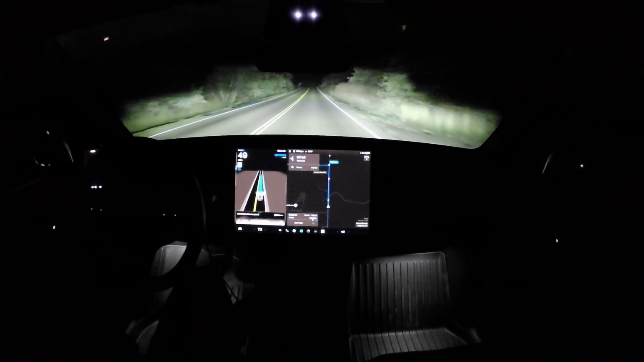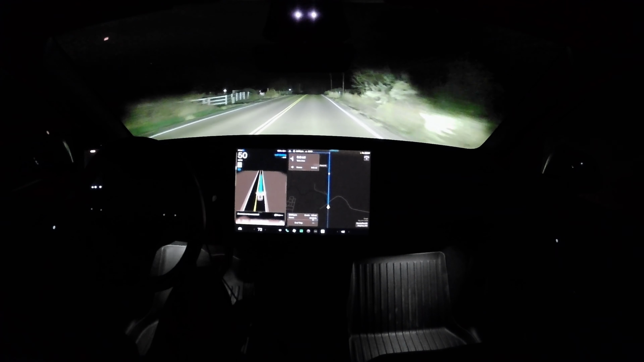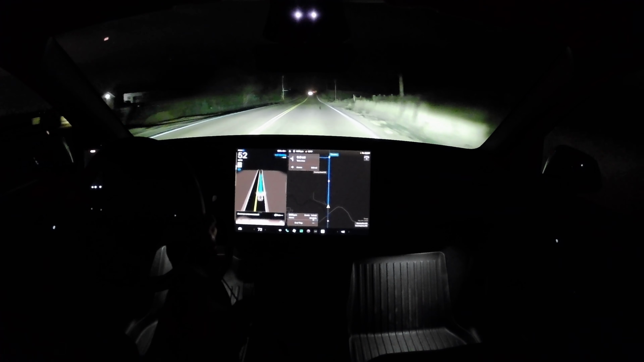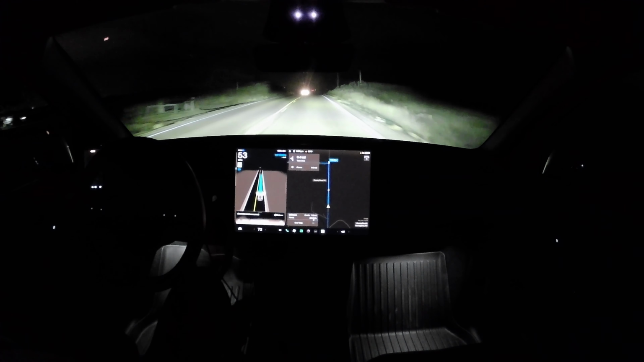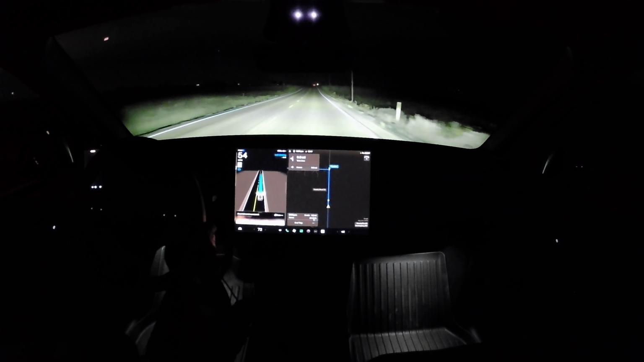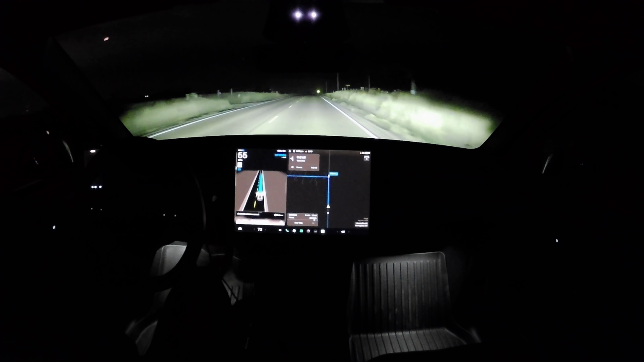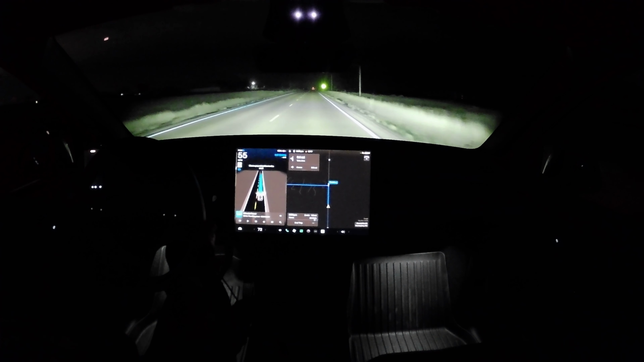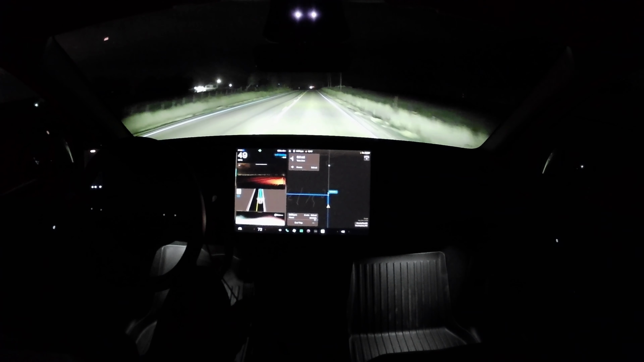Hey, Grok, what's the population of Lochbuie, Colorado? Error occurred. Yes, error occurred. Pay attention to the road. I can't. I'm looking at Grok. No server error. I've got premium connectivity, but apparently it doesn't work at night. Let's restart her. See if that'll help. Hey Grok, what's the population of Lochbuie, Colorado?